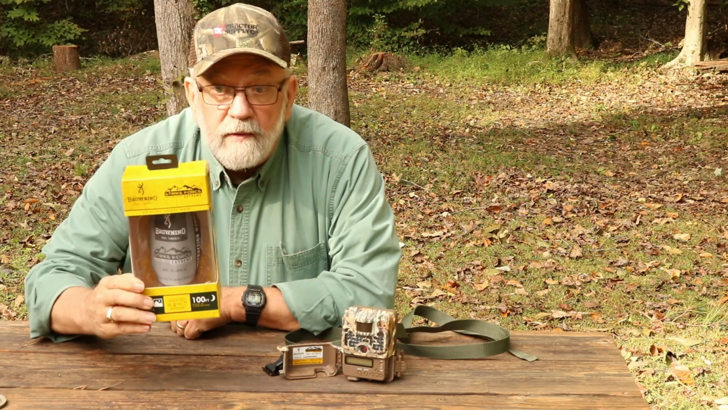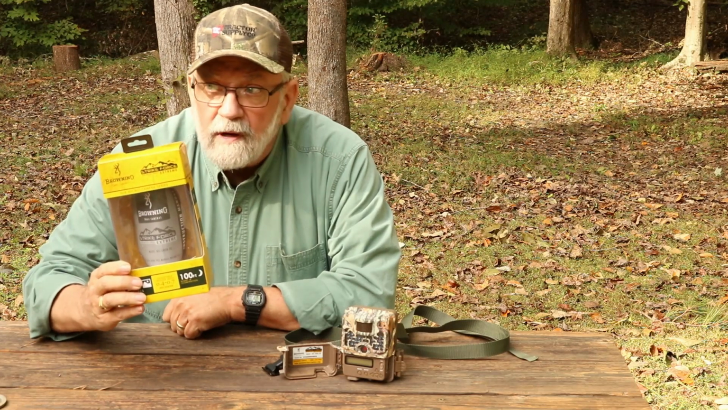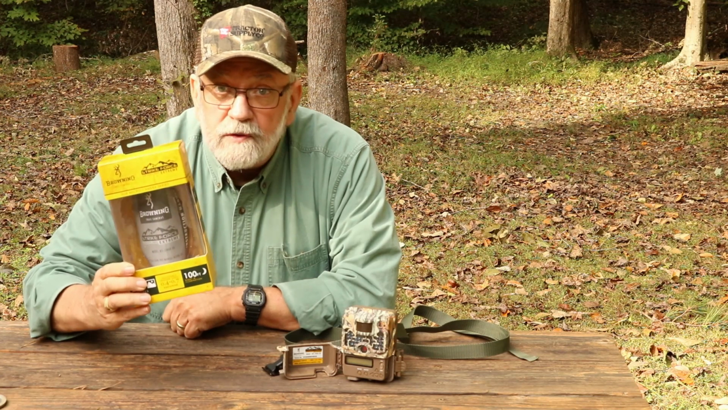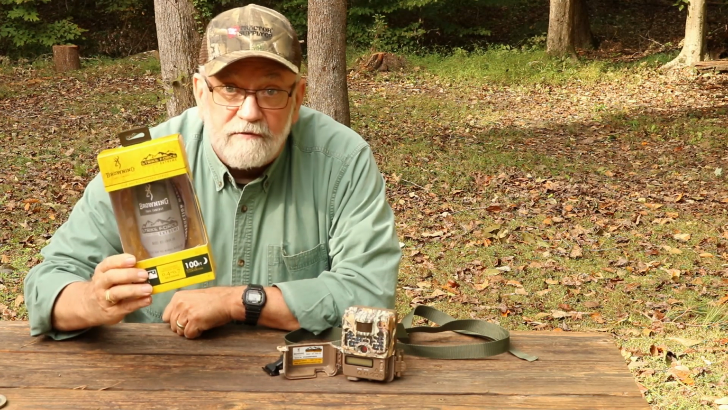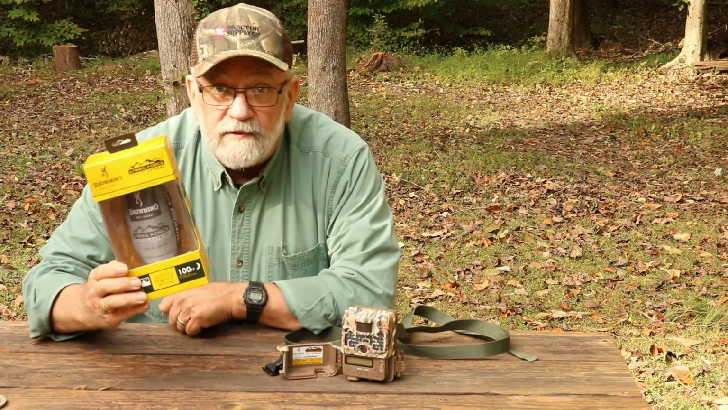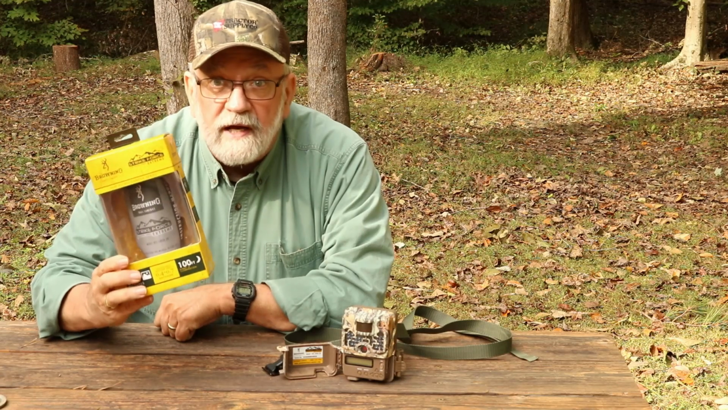This is the Browning Strike Force Extreme. I picked this trail camera up at Bass Pro Shops a couple of months ago. Used a couple of gift cards that I got from Bass Pro Shop over the holidays. I think I got one at Christmas and one on my birthday, and said, you know, a trail cam would be really kind of fun.